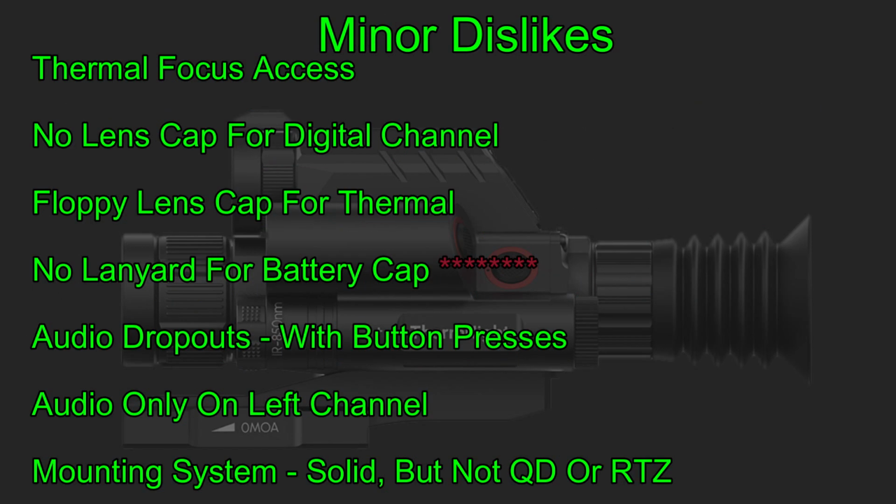As for the minor dislikes, there are a few. I don't like the thermal focus access. If you're right-handed like me, you have to reach around the laser rangefinder and IR illuminator in order to access the focus ring, and that's a little more difficult to do than I would like. There's no lens cap for the digital channel. I think there should be a lens cap since that is the most important channel. I don't like the floppy lens cap for the thermal channel. It works, but you got to tuck it out of the way.